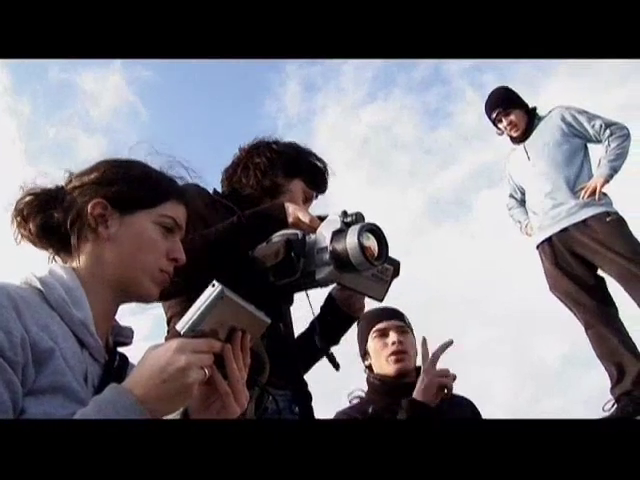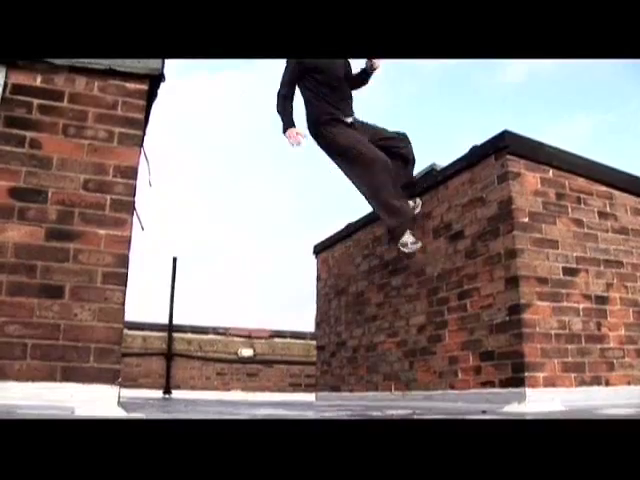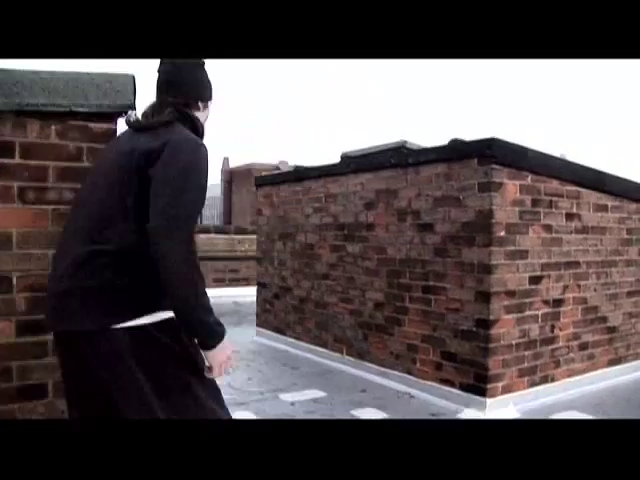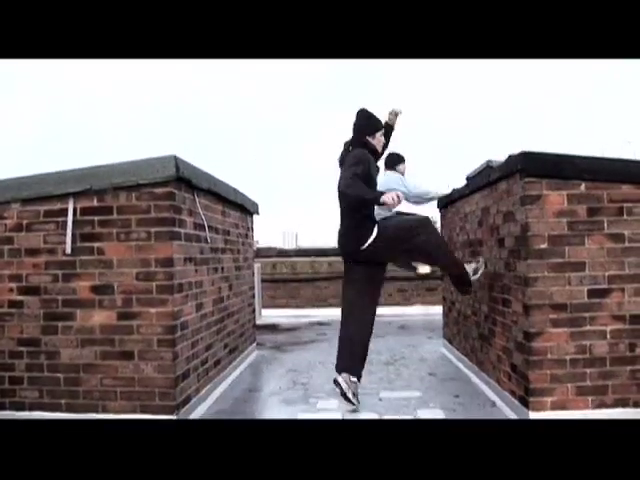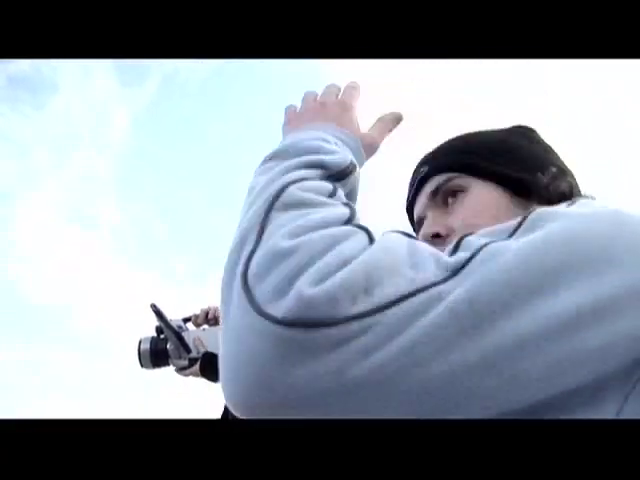We'll play 1 or 2 feet. You see, we have two different techniques. So we try both, 1 foot and 2 feet. At the same time, it's not so good.